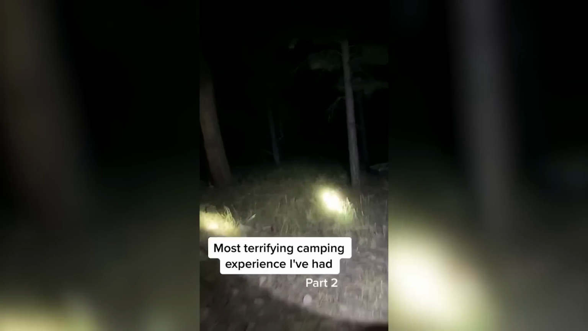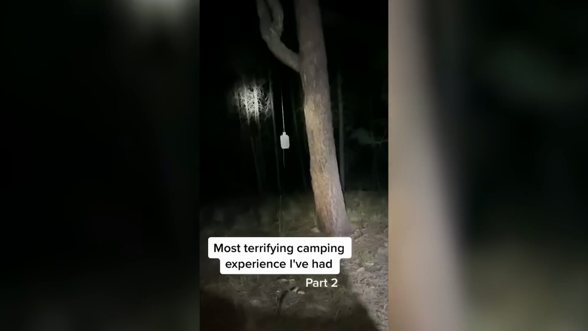As the men investigate further, it is evident they have set up targets for practice, one of which is missing. The nightmarish screams continue, and it is unclear where they are emanating from.